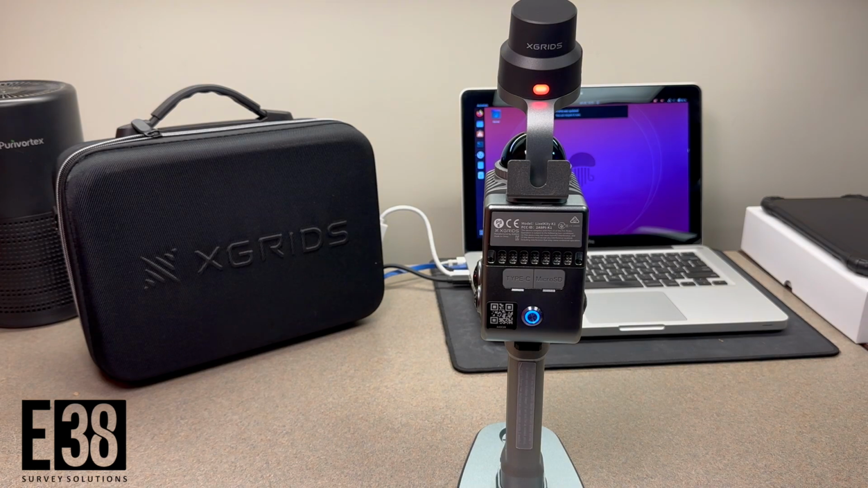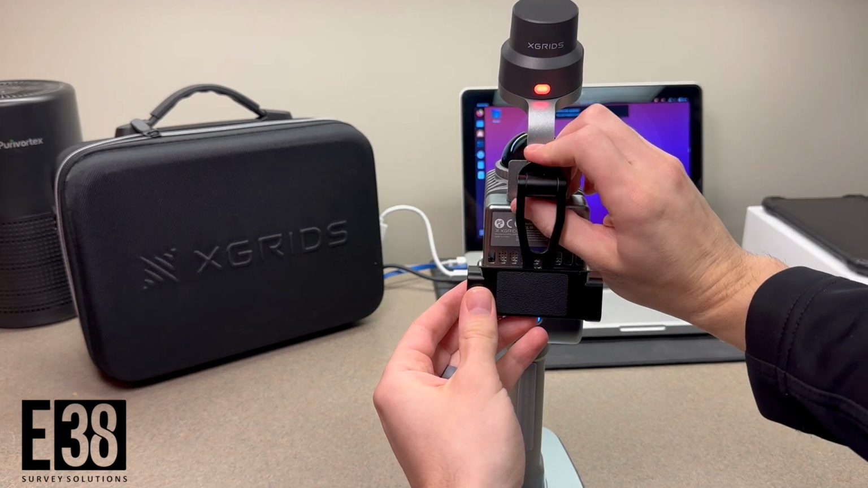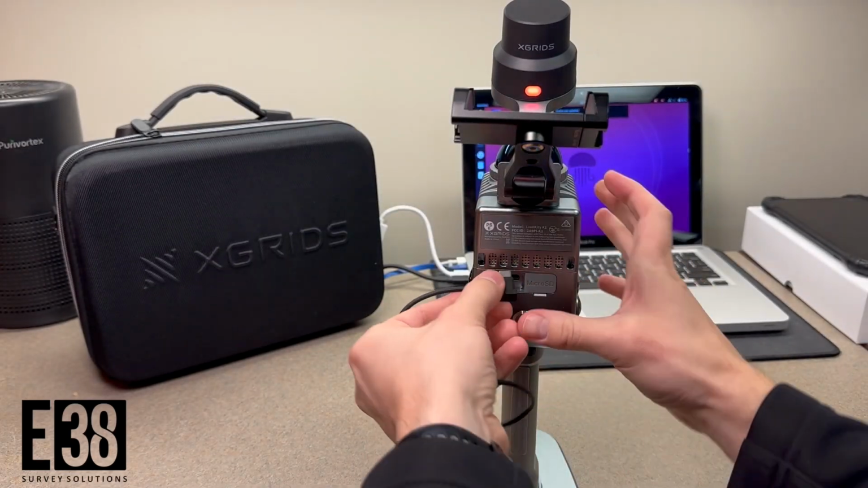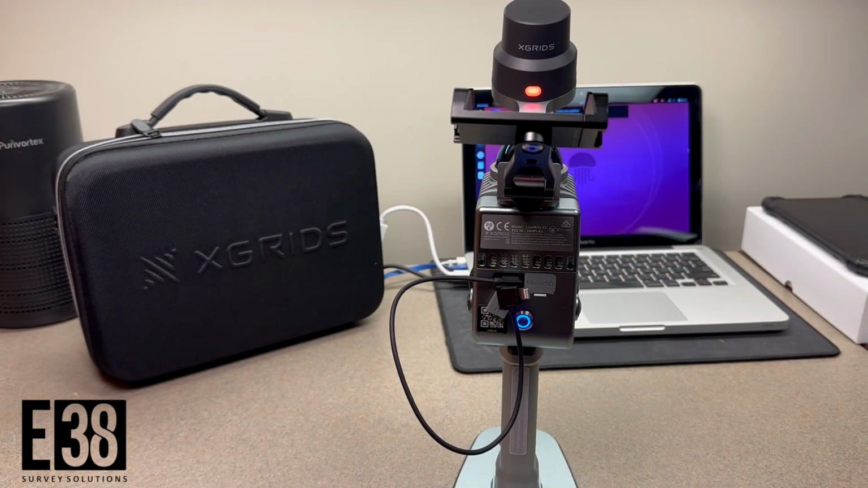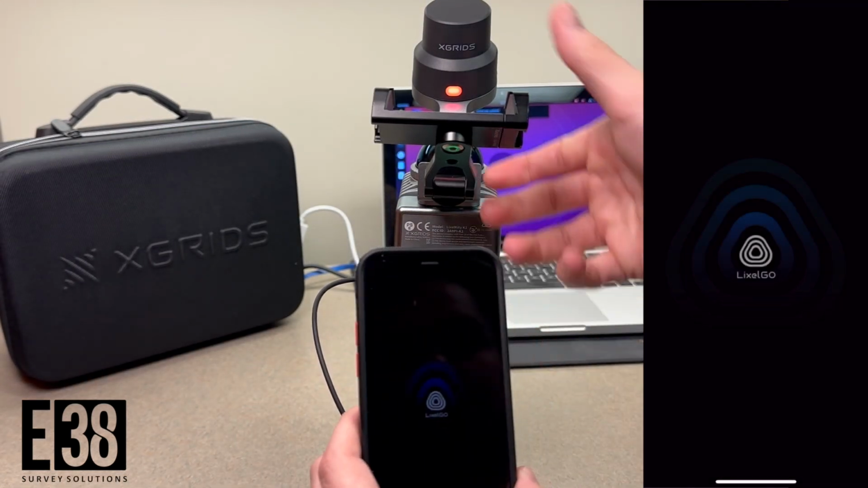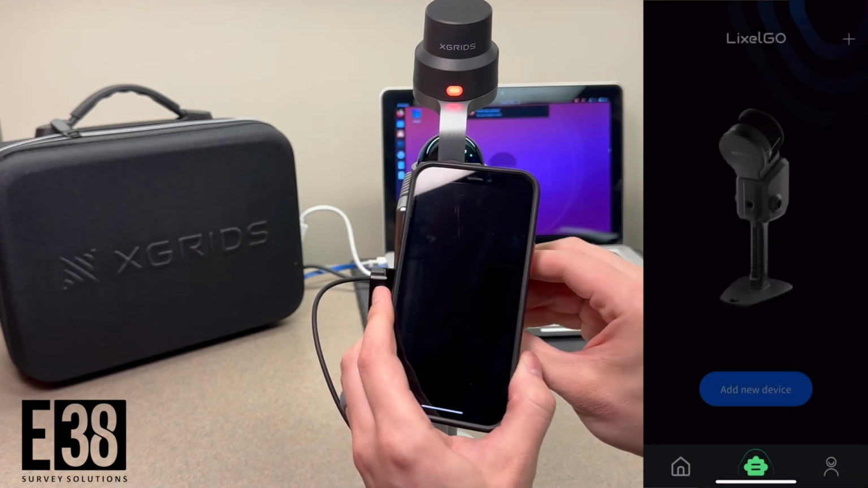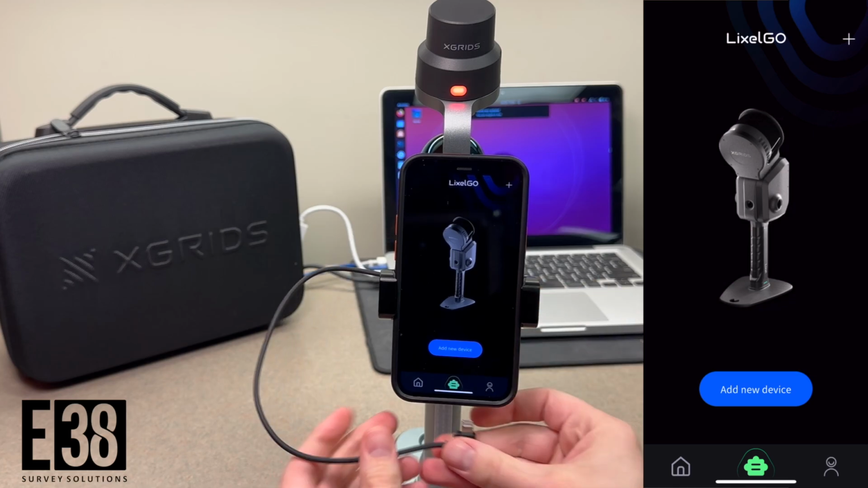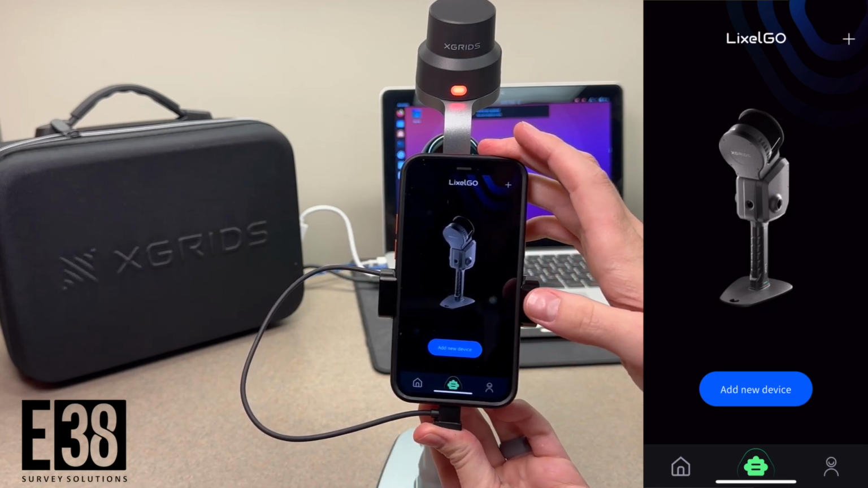In this video I will demonstrate the workflow and some of the capabilities of the XGRIDS Lixel K1. We can operate the K1 with just the button or connect our phone for a graphical user interface. We can connect using either your mobile hotspot or a cable. Since I've connected to this K1 in the past, plugging in the cable will establish the connection automatically. If that's not the case, tapping the plus button and following the prompts will get us connected.